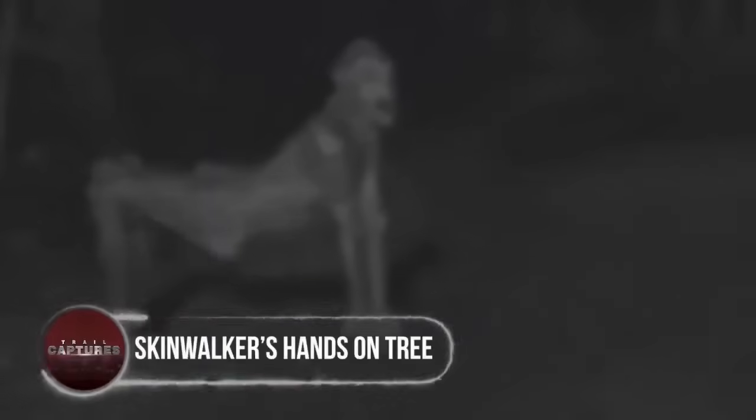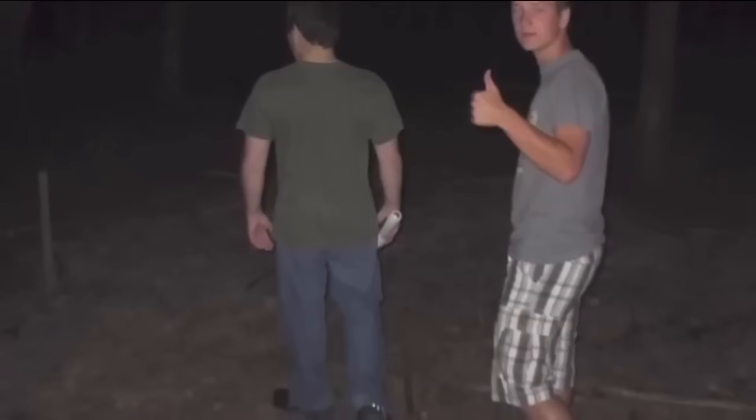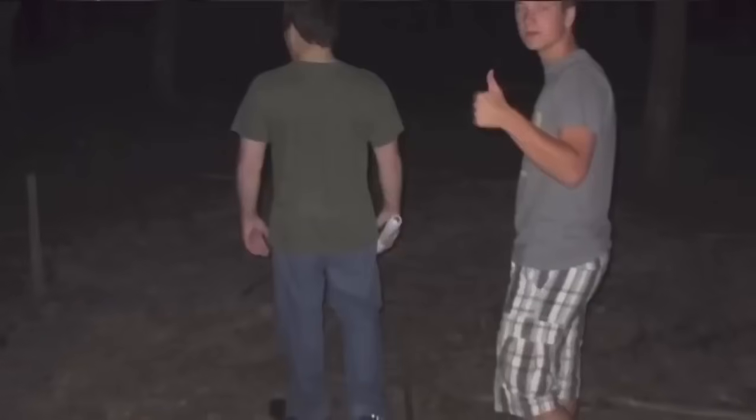Skinwalker's hands on tree. Exploring the woods with friends with no idea of the one waiting for him in the woods, this guy decided to go there at night. Returning safely, it was when they looked at the pictures, one of them noticed the eerie hand on the tree. And not just the hands, but an eerie face slightly sneaking from the tree, as if planning to attack the guys. Though the face is a bit blurry, it resembles the traditional skinwalker a lot, famous for disguising themselves to haunt and sometimes even hunt people.